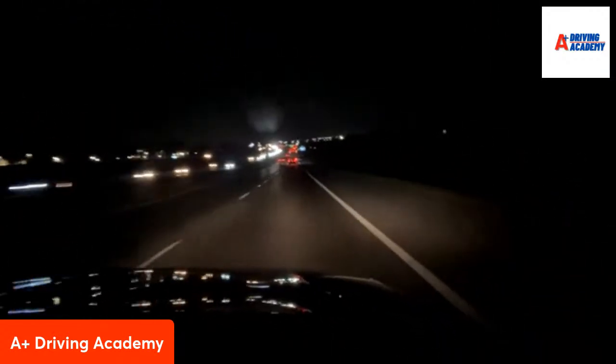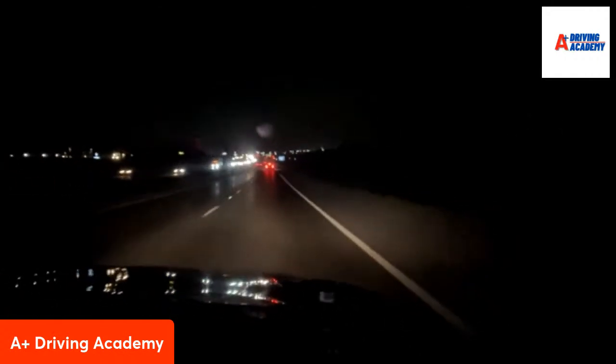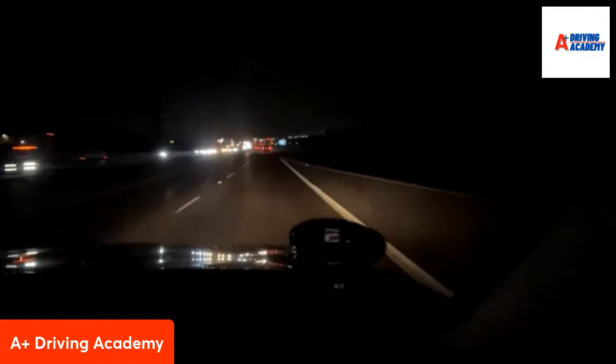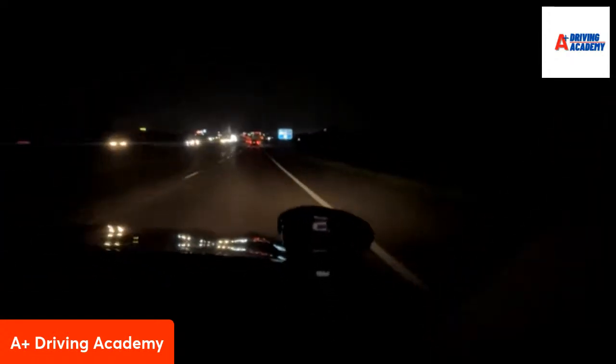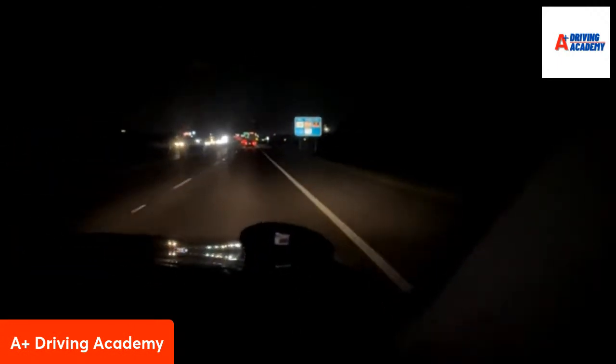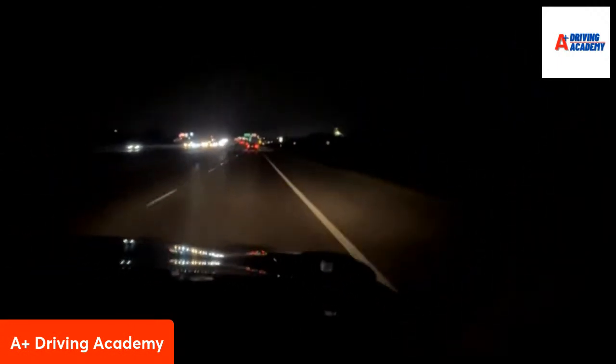If I wanted to get something to eat based on that guide sign, where can I go eat? Where? Whataburger. Okay. Chipotle. Popeyes. Good job. You named all of them. We're going to signal. We never slow down on the highway when we exit. So signal to the right. We wait until we get fully off the highway. Then we slow down. There you go.